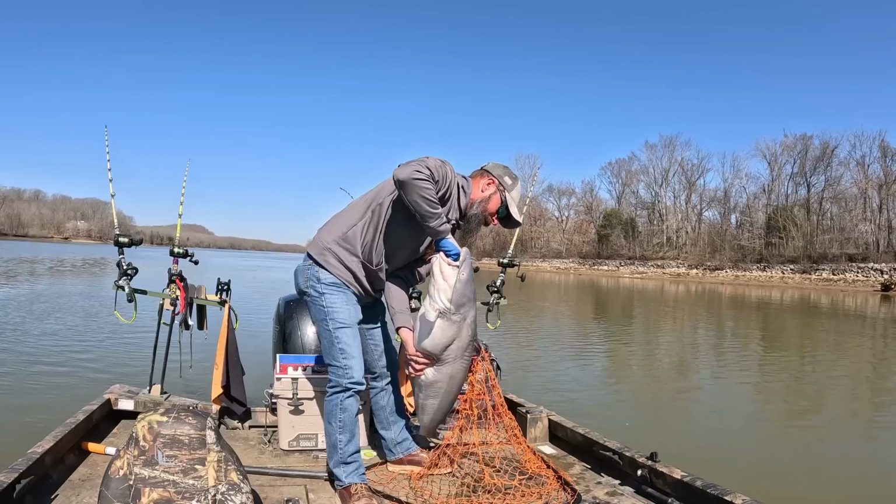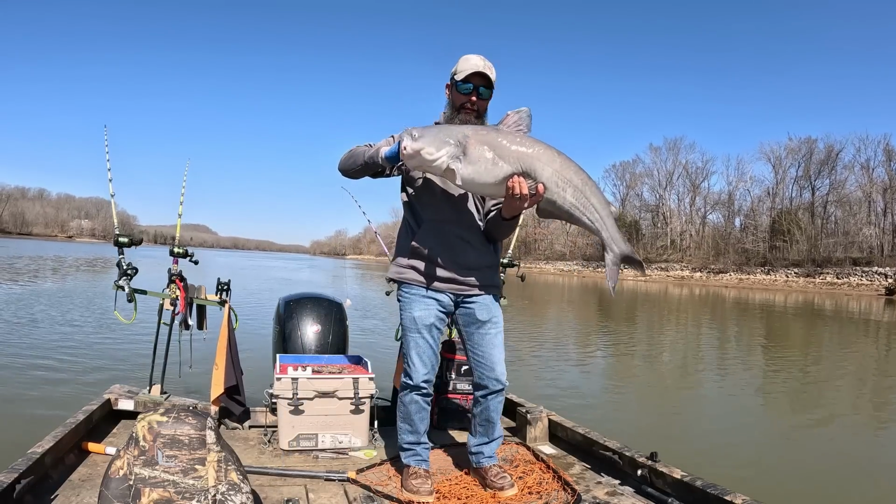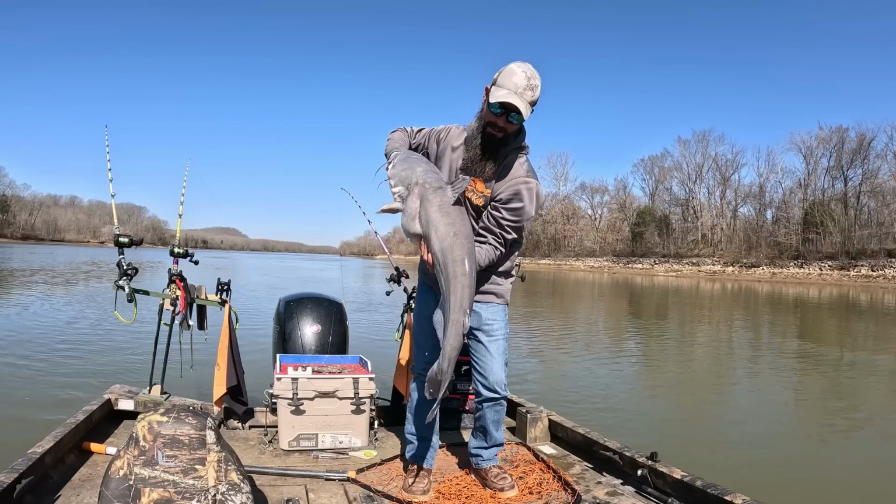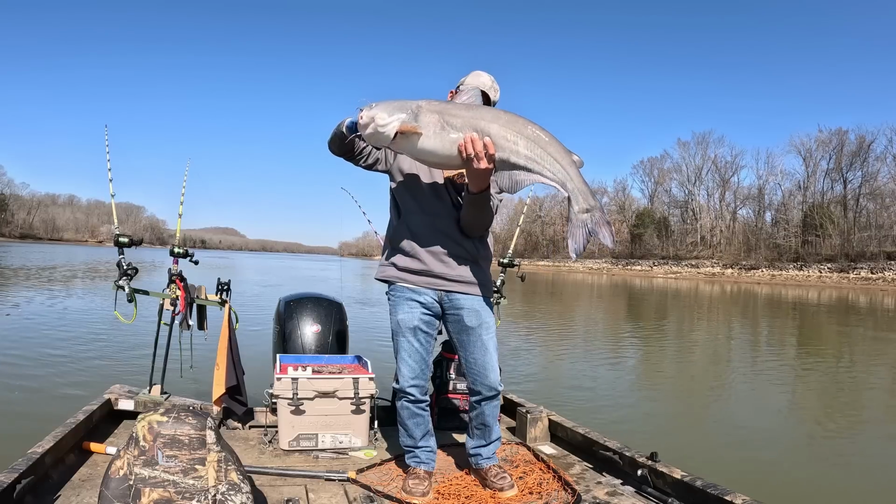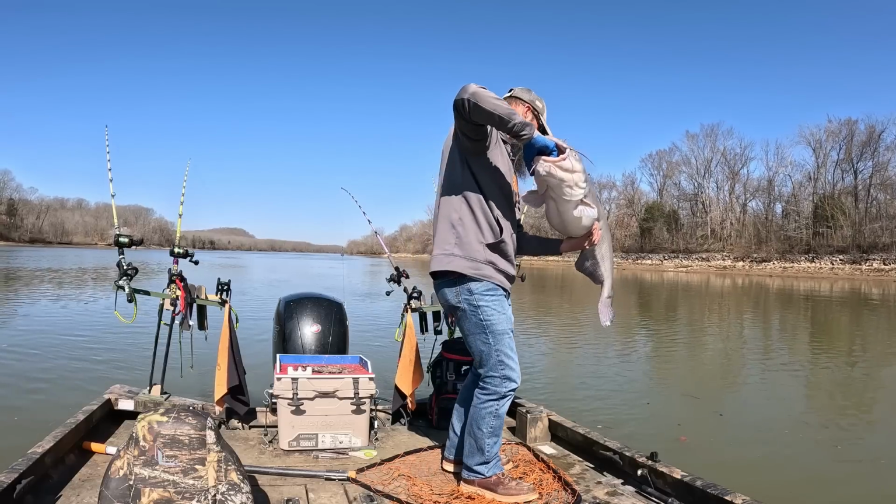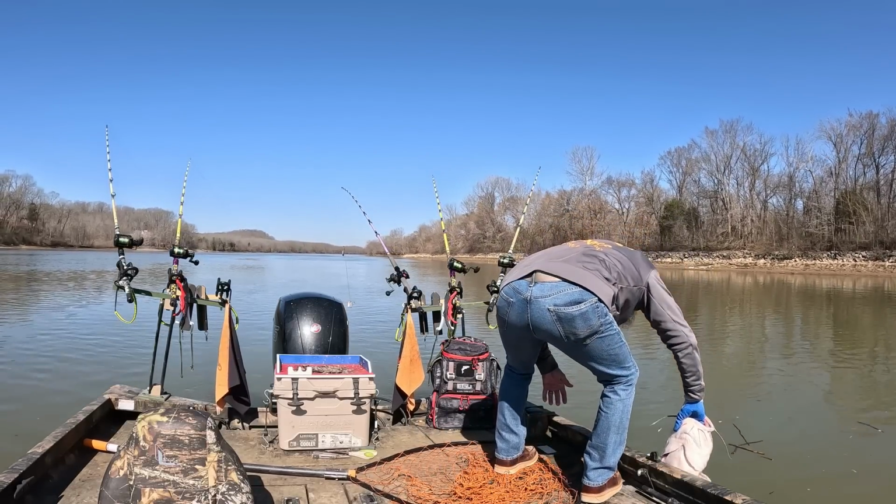Yeah, look at this dude. Look at that dude there. Oh, I got the camera turned still. Yeah, look at that dude. Heck yeah, buddy. I appreciate that. Little wide back on him, wide head. He got a gut too, boy. Look at that gut. He's been eating good. Well, I appreciate that, buddy. Thank you. Let me get you back. You ain't quite picture worthy.